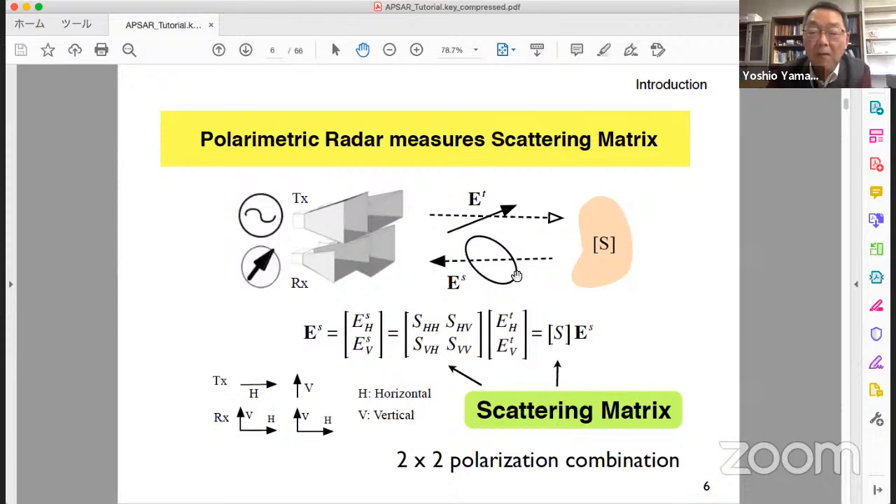This wave can be constructed by the combination of HH component and HV component. We have two reflection coefficients here, complex values. So first we transmit H polarized wave and receive H and V polarization channel.